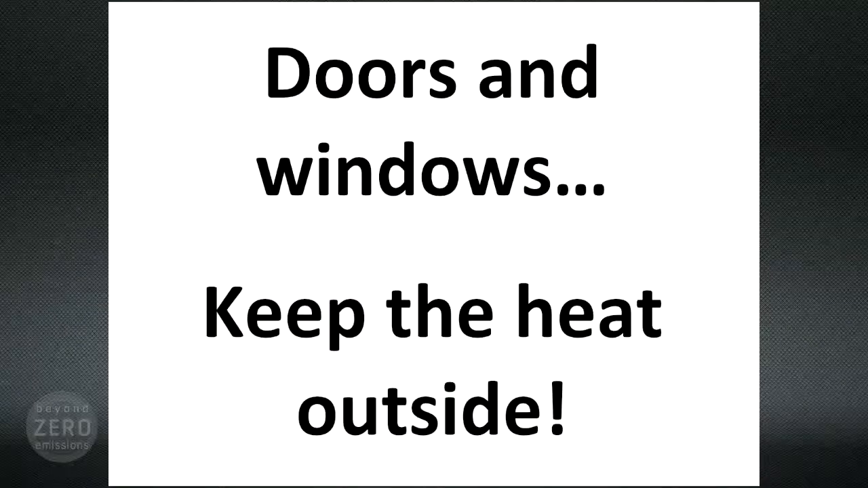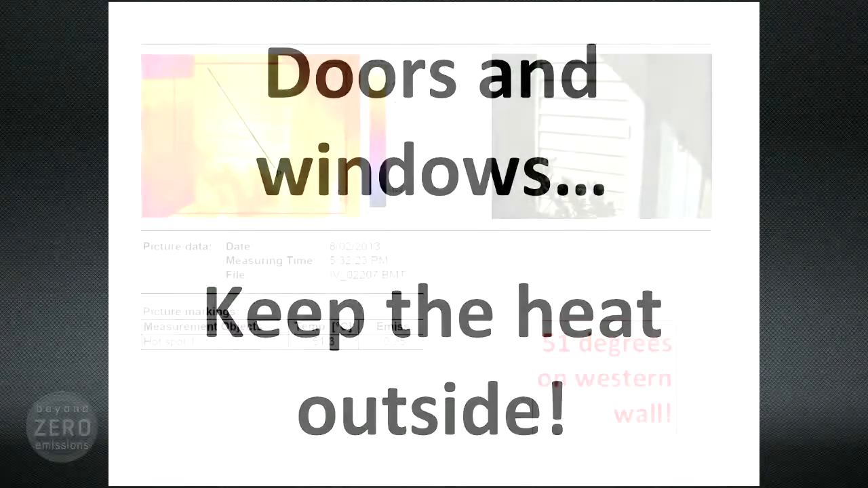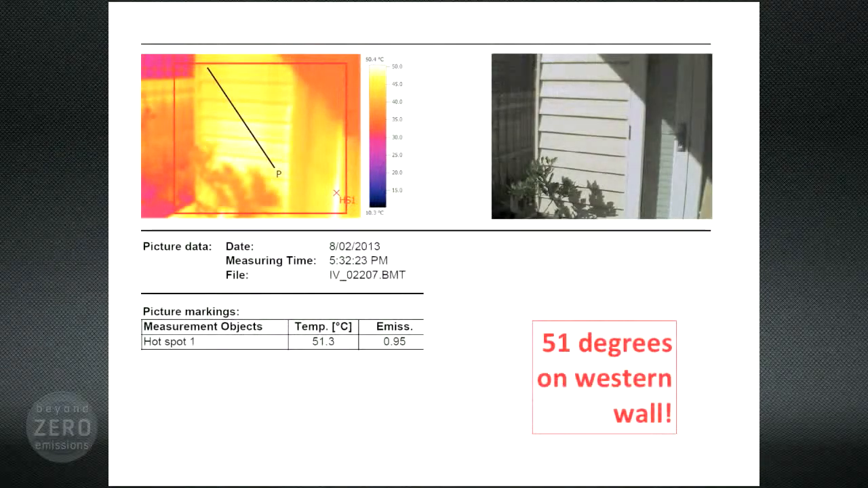Doors and windows, keeping the heat outside. We've seen a bit about how hot it can get inside, but let's step outside for a moment. Here we see a wall reading 51 degrees in the afternoon. This is a 30-degree temperature difference between that wall outside and the 20 degrees that we'd like to have inside. So we really want to keep that heat outside and not let it get inside.